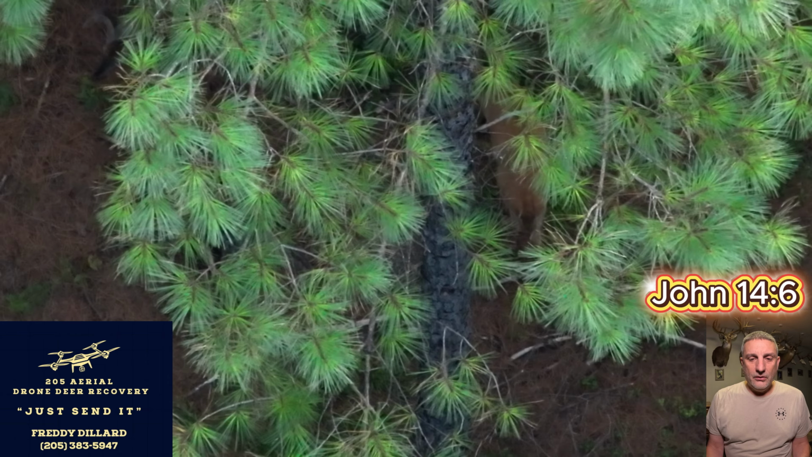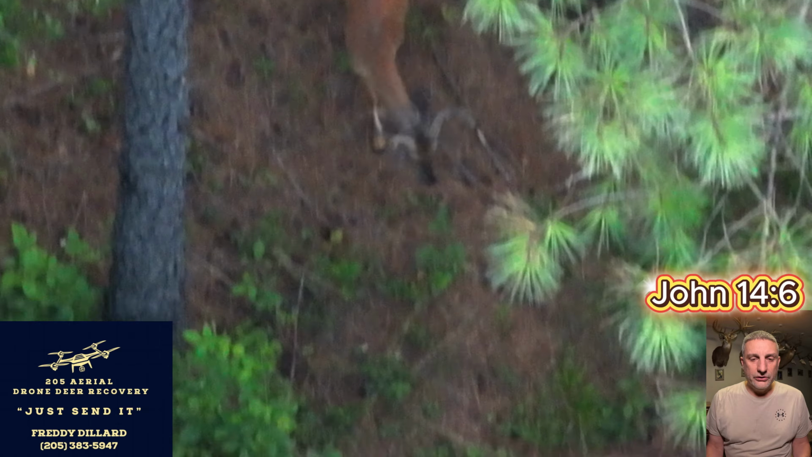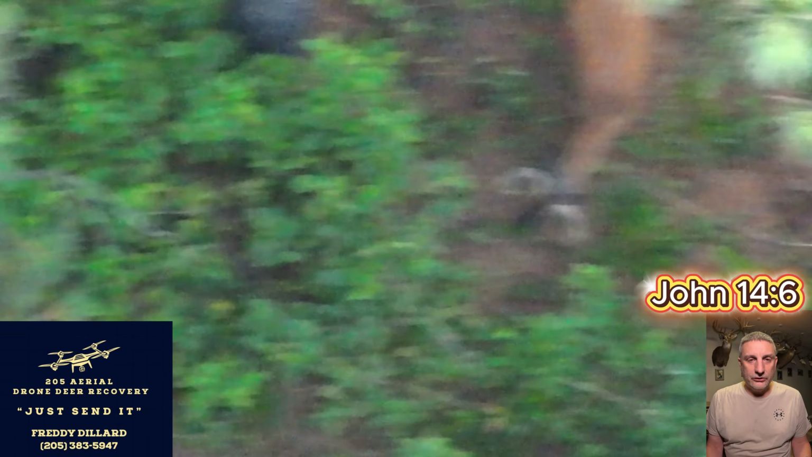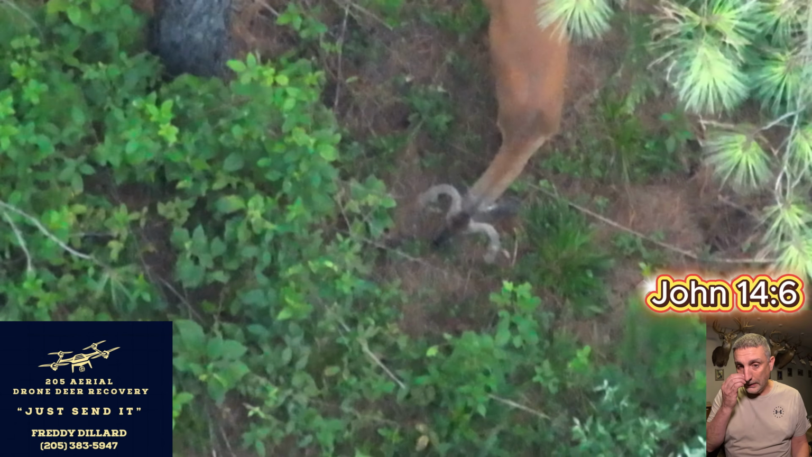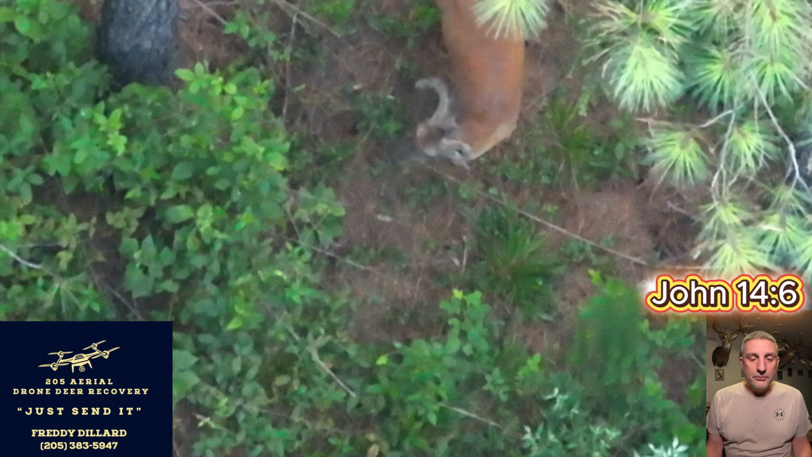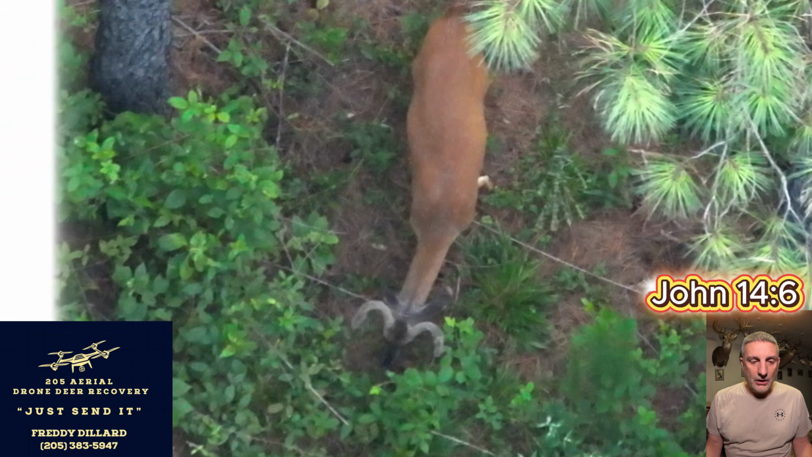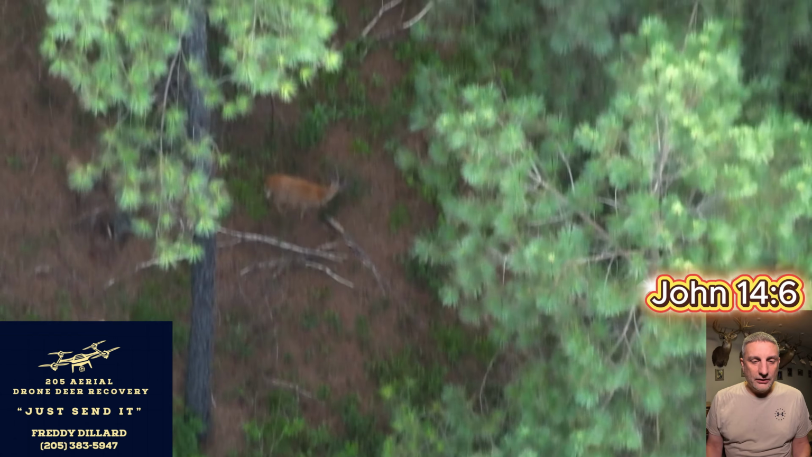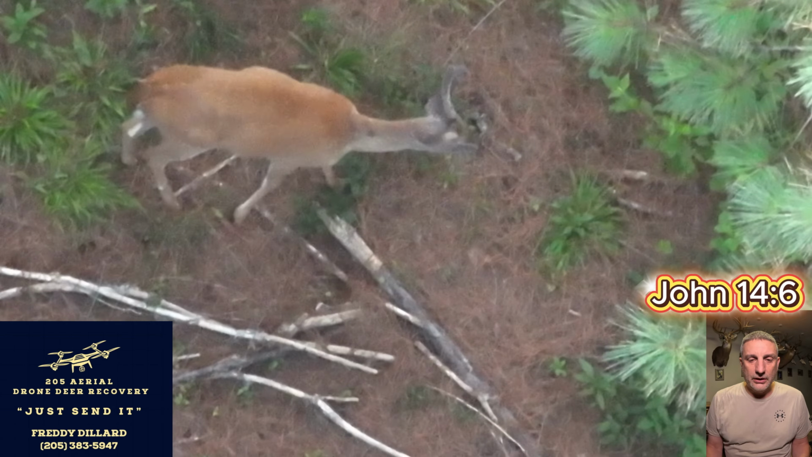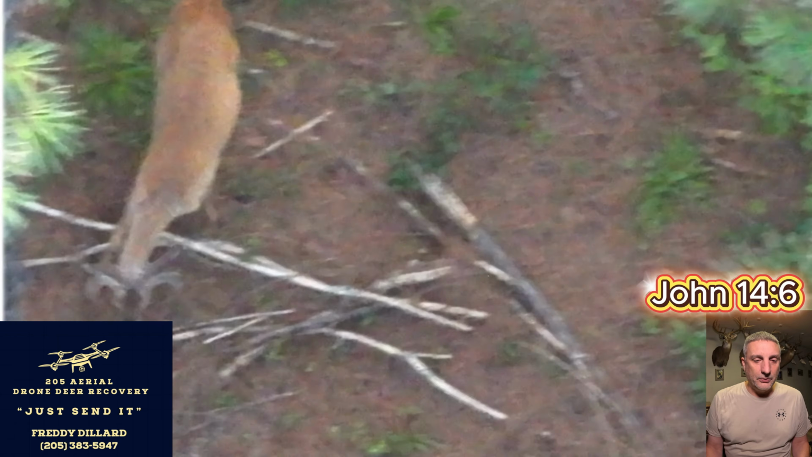One of the things about this property is a select cut a couple of years ago, maybe 3 years ago. So it's really dense in pines, and it's actually grown up a good bit at this point. So I like it. I like flying this part of the property. It's really good practice for deer season when you're trying to recover a deer and they're obviously in thick stuff. Learning how to maneuver the drone and look into these small windows around all these pines is really helpful. And of course, these 2 bucks are in an open area, which is an anomaly for this part of the property.